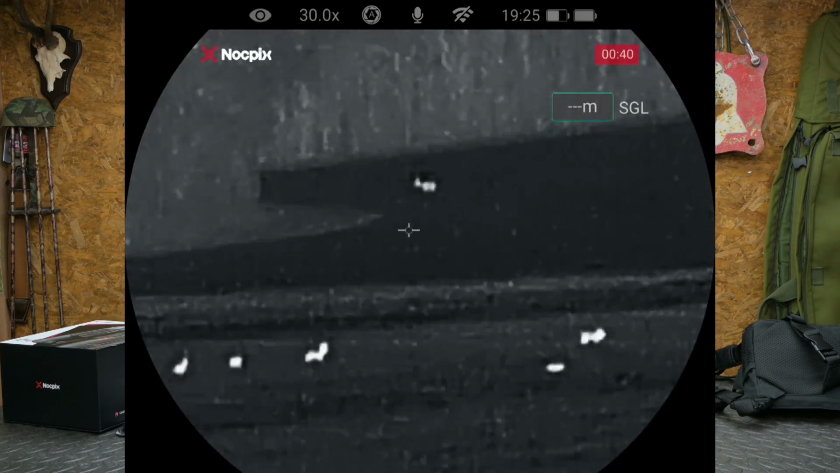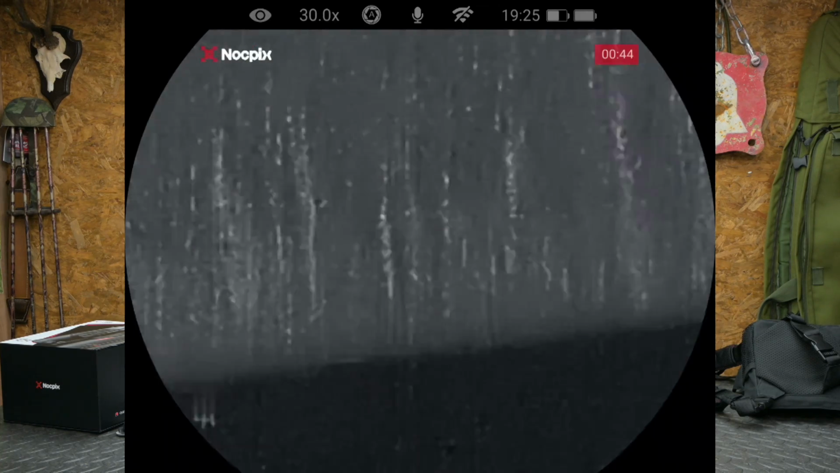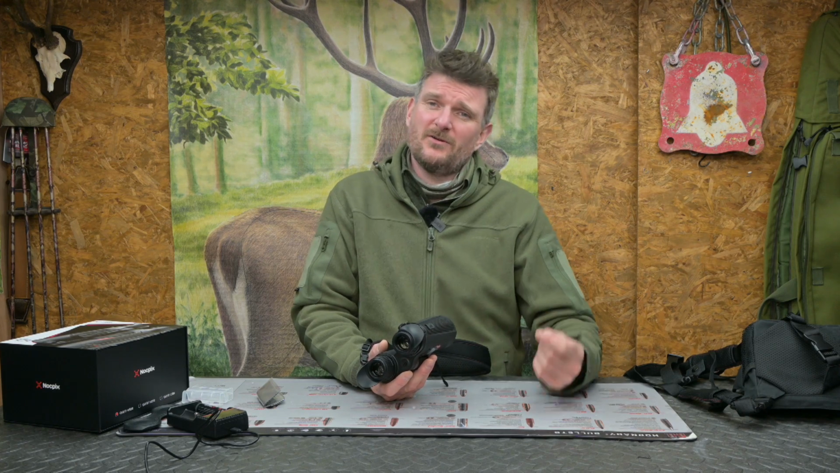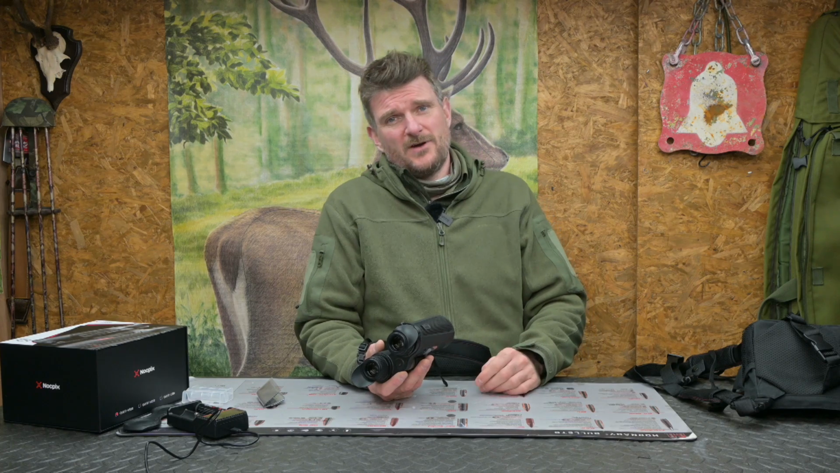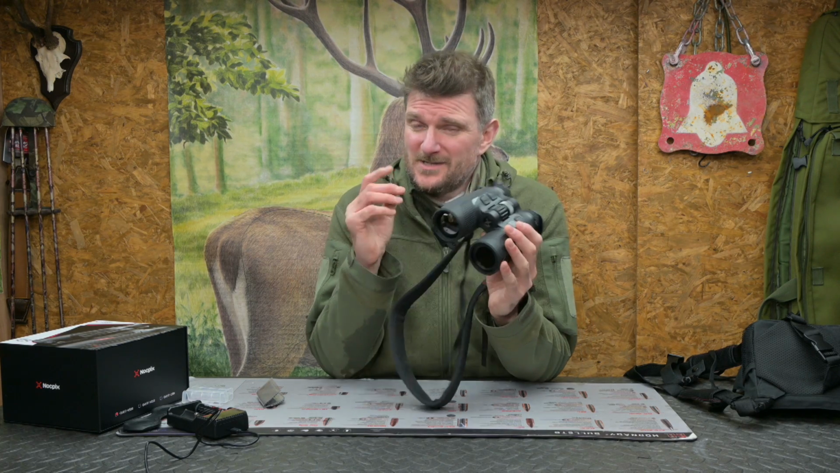I could see rabbits, I could see hares. Hares are particularly common on one of the pieces of land I shoot most frequently, and they were easily visible at 700 or 800 metres. Okay, the ground conditions are quite short at the moment, but not a problem at all. I did get a nice video of a roe deer just over 100 metres, and of course the depth of field available from these was exceptionally good.